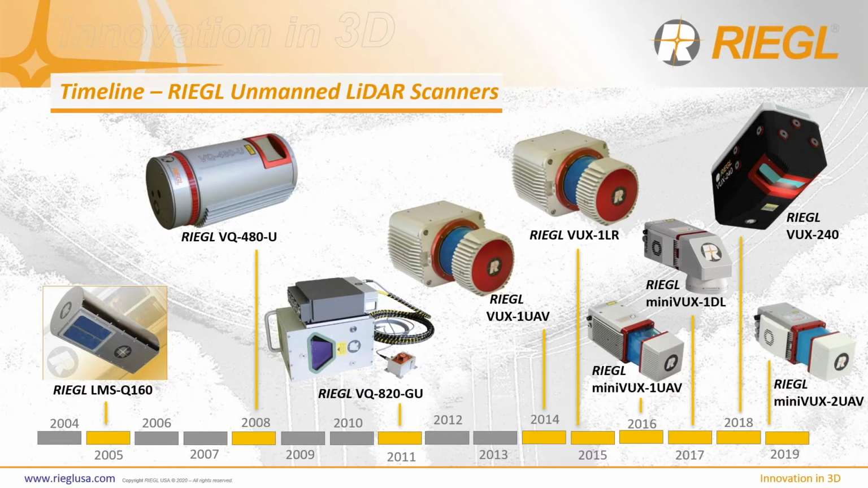In 2016, in response to size and weight needs, we introduced the MiniVUX-1 UAV, which is suited for smaller UAS integrations. In 2017, we offered the MiniVUX-1 DL for downward-looking, optimized for corridor mapping applications. In 2018, we introduced the VUX-240, which has double the pulse repetition rate of the VUX-1 LR, the longer range variant of the VUX-1 UAV, and both offer dual usage for both unmanned and manned aerial scanning applications. And in 2019, we introduced the MiniVUX-2 UAV, offering double the pulse repetition rate of the MiniVUX-1 UAV.